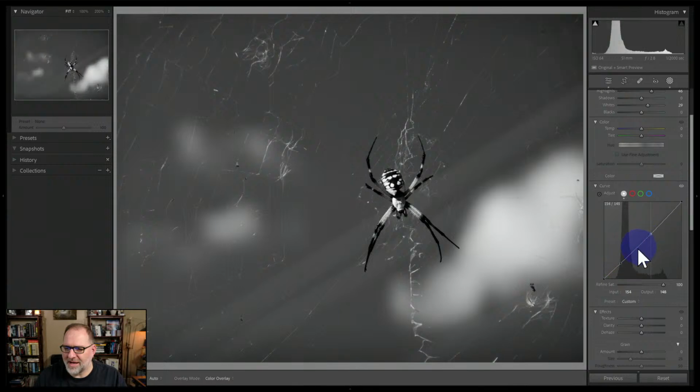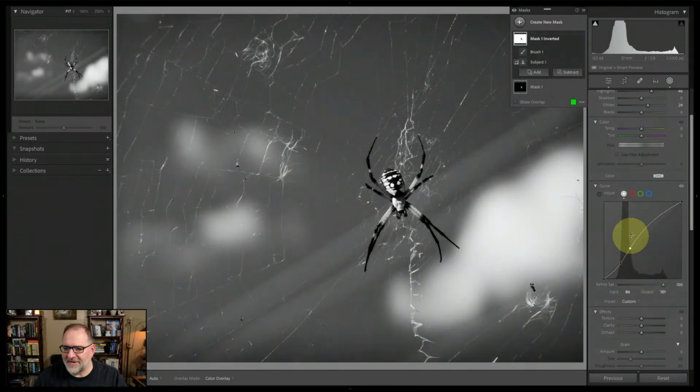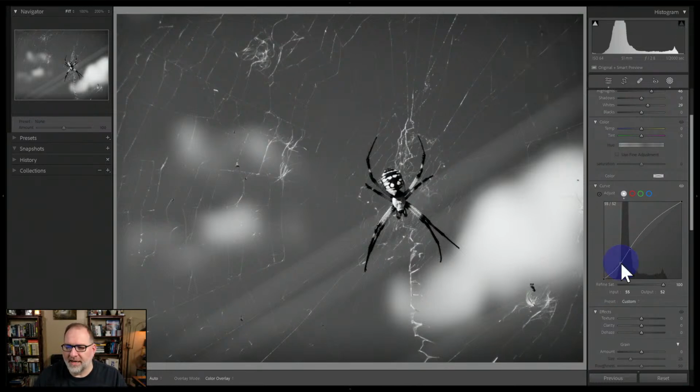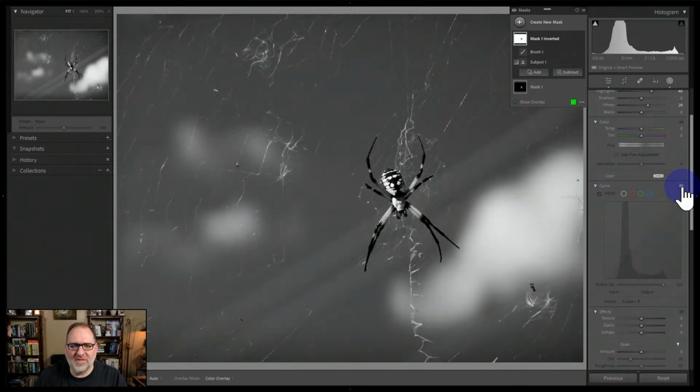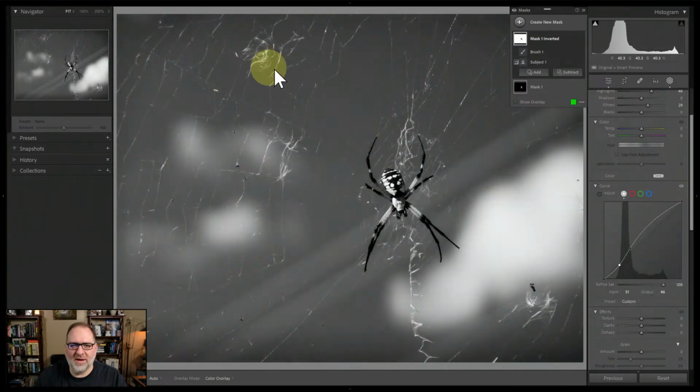You can play around with your dots here and try to find what will get you the amount of contrast. So if on the right side of this peak I move the dot up higher, which increases the intensity of that tone, and I do the opposite on the other side, then I can increase the contrast of what's happening in the middle. And I think that really creates some contrast in the web. In fact, if I use this eye tool here, I can hold that down and you can see that's without and that's with. So without and with. I really like the way that brings out some of these details in the web.